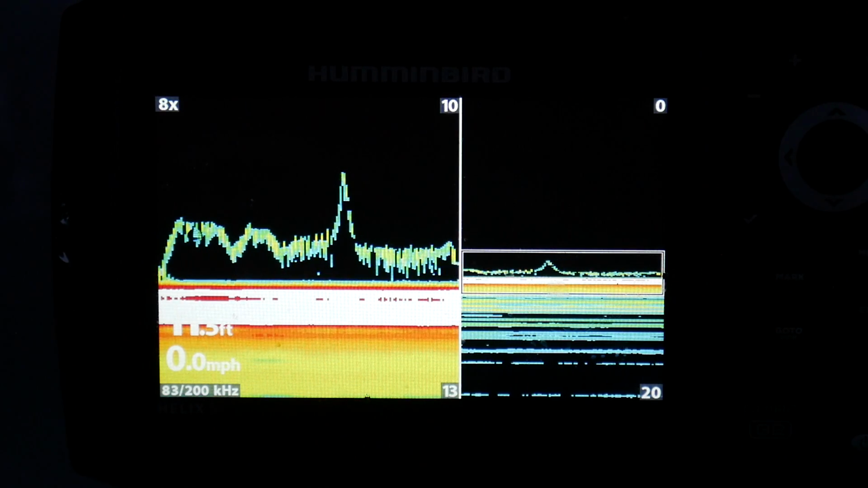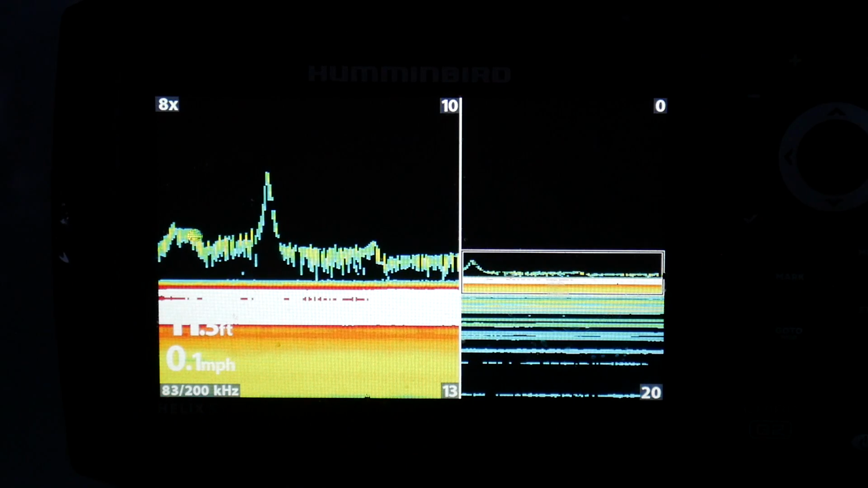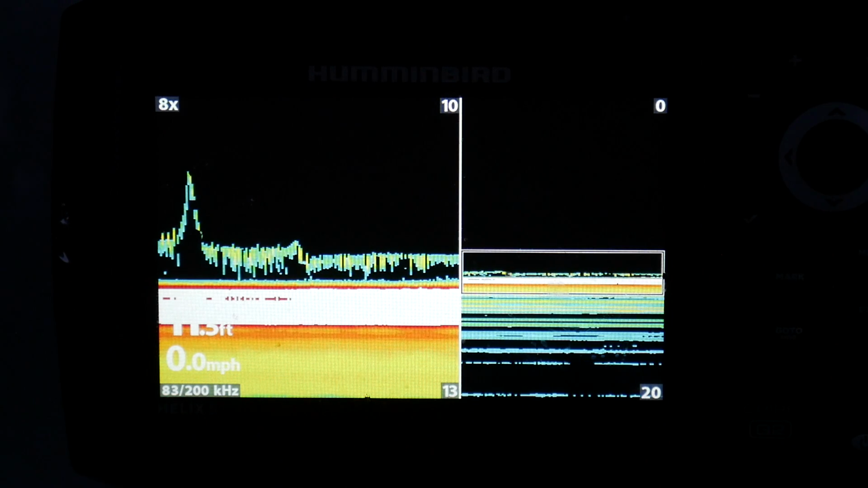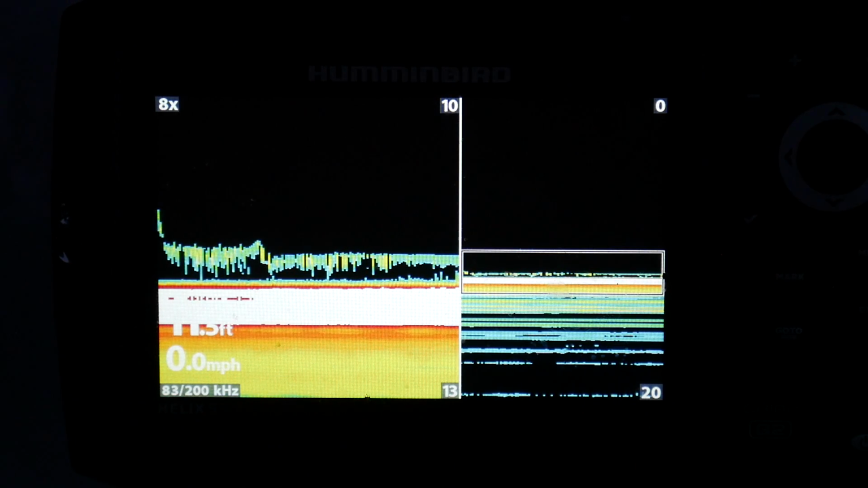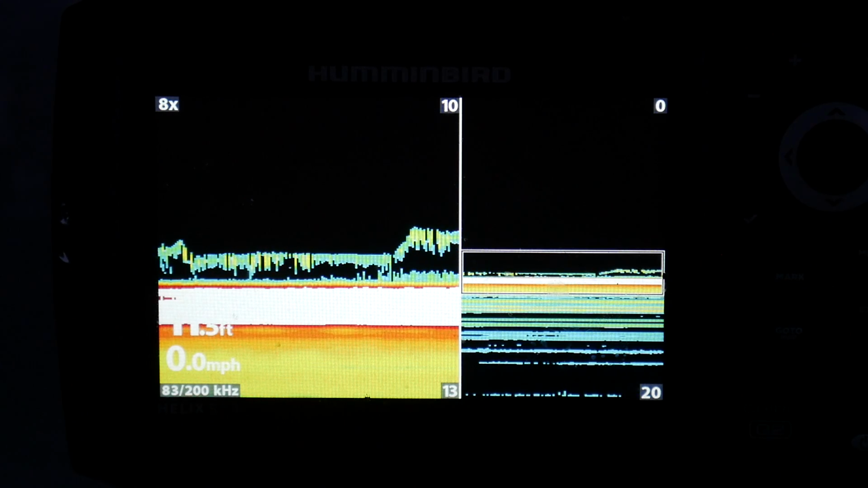So that's just an example of what this unit can do. You're really going to see detailed information, especially on the bottom. And for anybody who's fishing really any depth of water, you need that zoom feature to really identify what's going on.